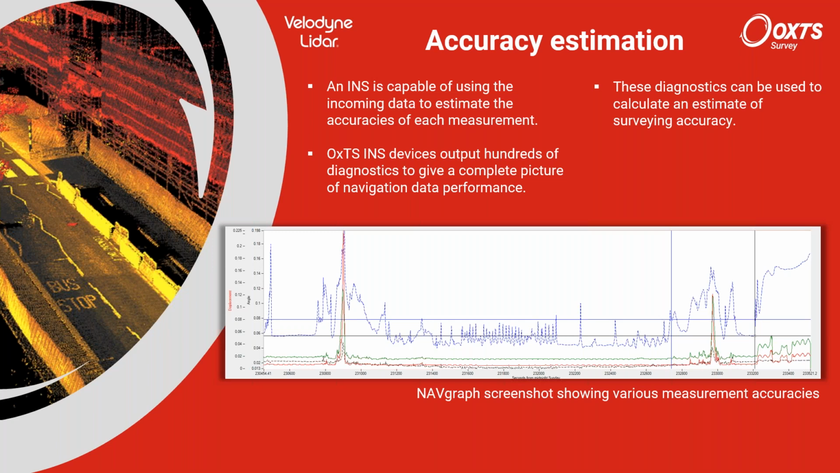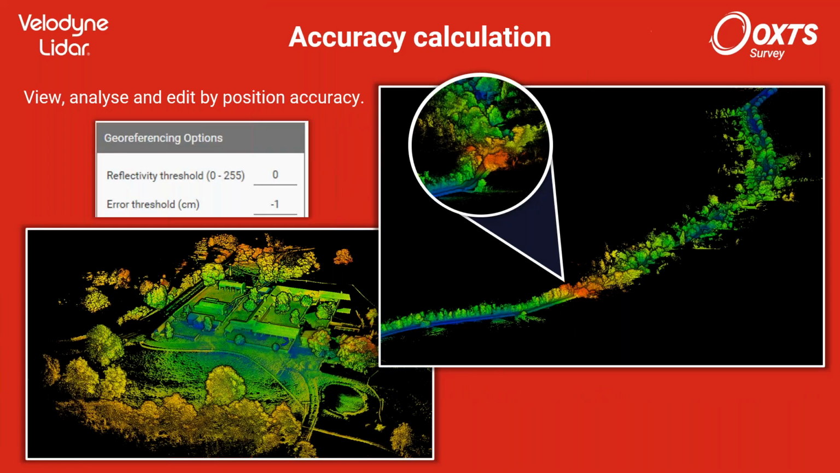We can actually put this data in the point cloud using a formula to work out, you could say, the accuracy or the uncertainty in the position of each point in the point cloud. That's what we do, and you can see it in these pictures here.